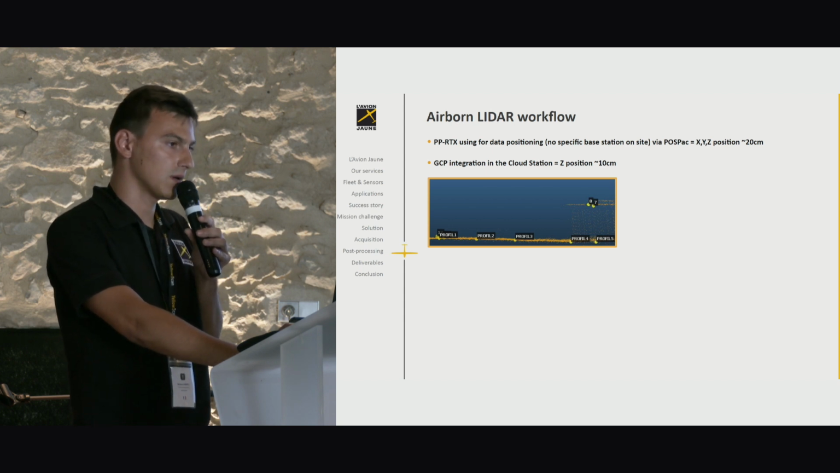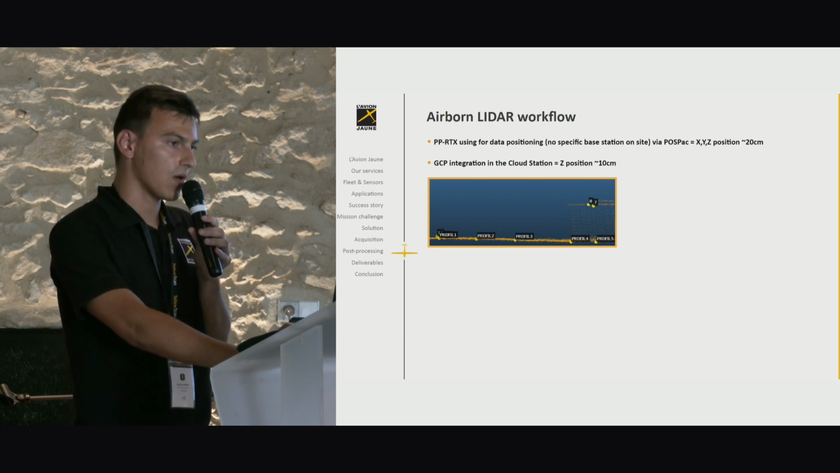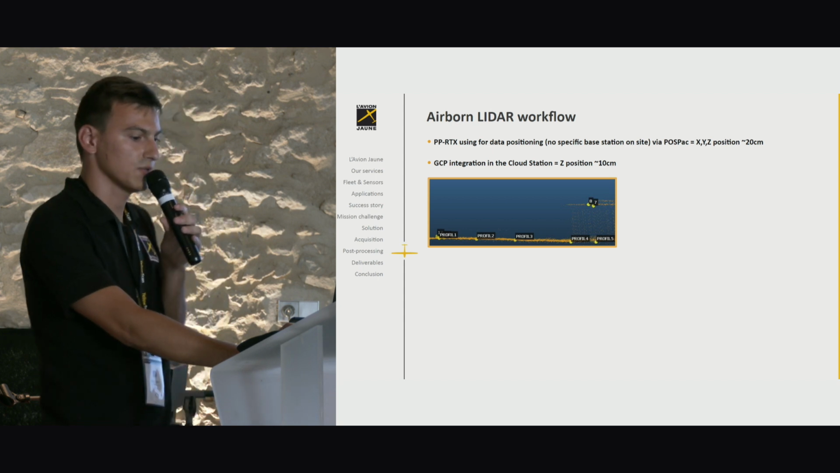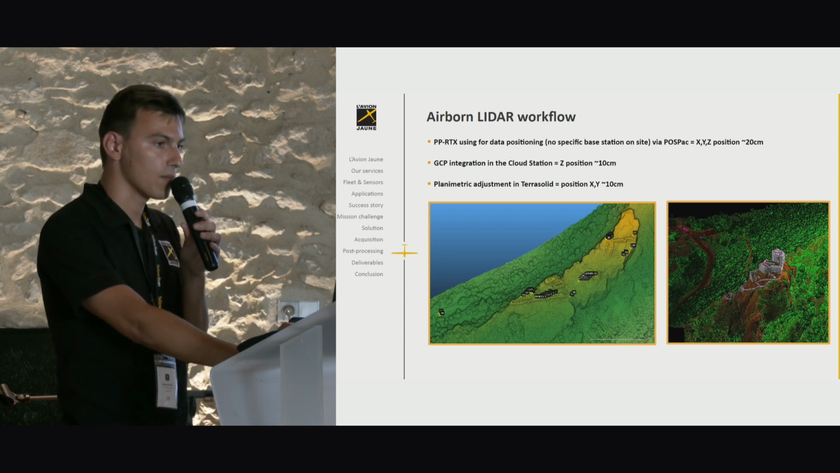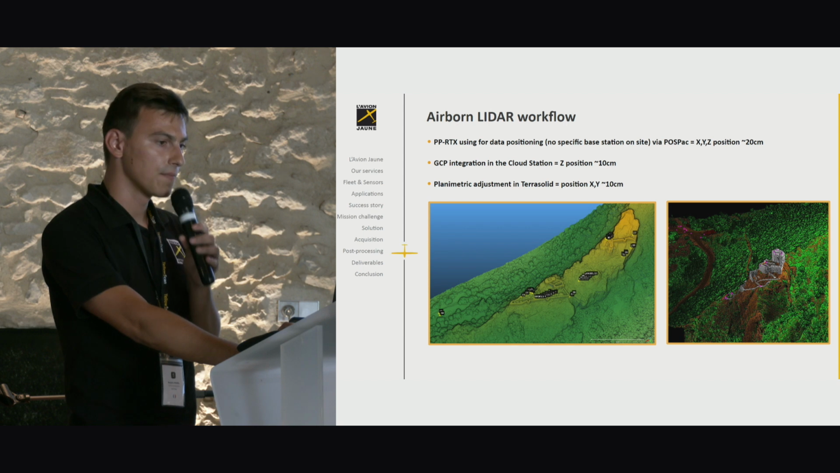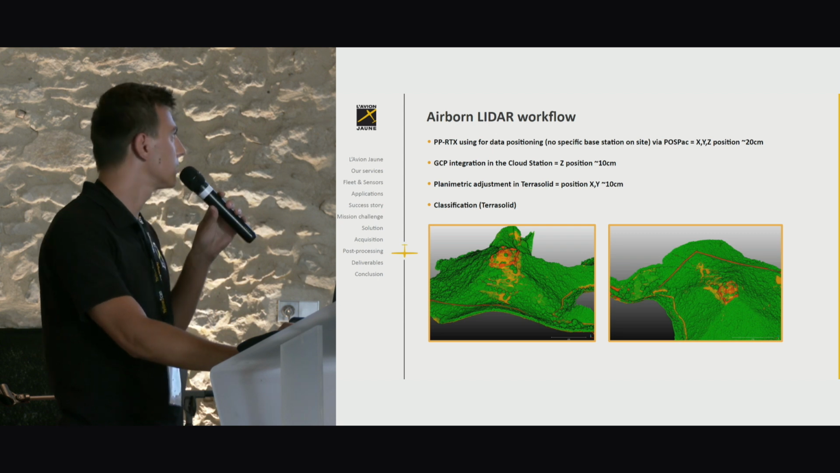We integrate in the cloud station some GCP on planar surfaces during the strip adjustment step. And now the point cloud position is close to 10 centimeters in altimetry. After, we do a planimetric adjustment in TerraSolid using planimetric ground control points like wall angles. And we do the classification of the point cloud in TerraSolid.